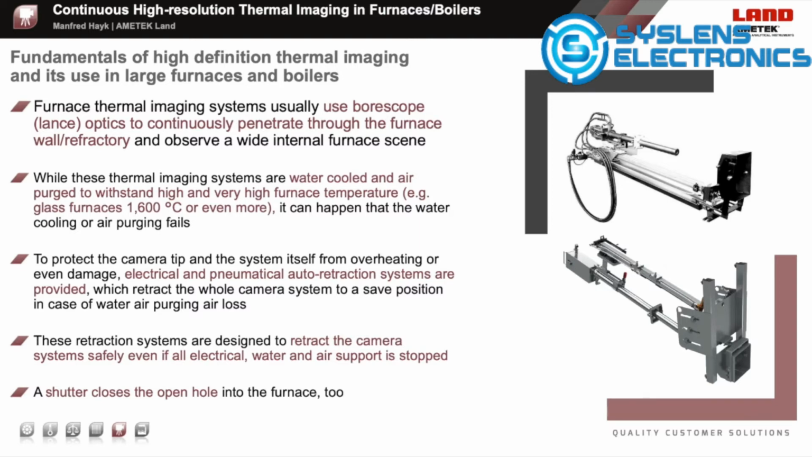As such, furnace and boiler monitoring systems are typically designed with borescope or lens optics. The tip of the borescope optic is exposed continuously to the hot and dusty furnace atmosphere. With water cooling and air purging, they even withstand furnace temperatures higher than 1600 degrees Celsius. To protect the camera tip and the system itself from overheating or damage, it will be retracted to a safe position in case of water, air purging, or power loss.